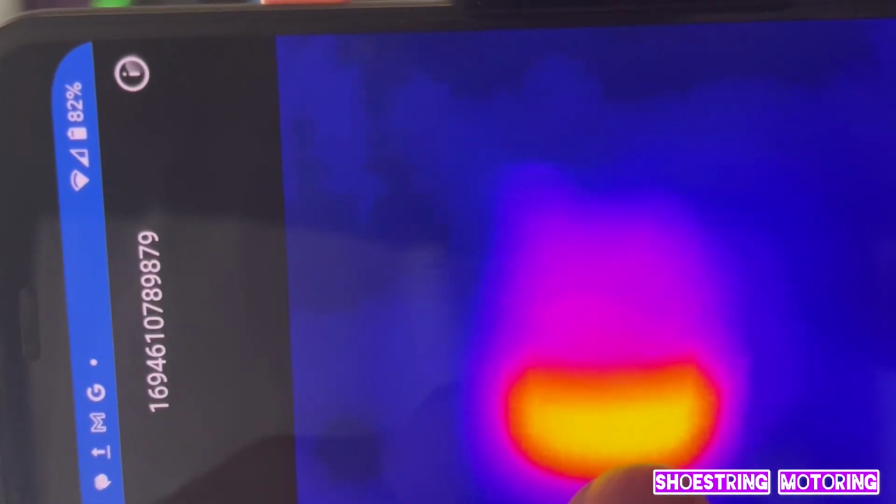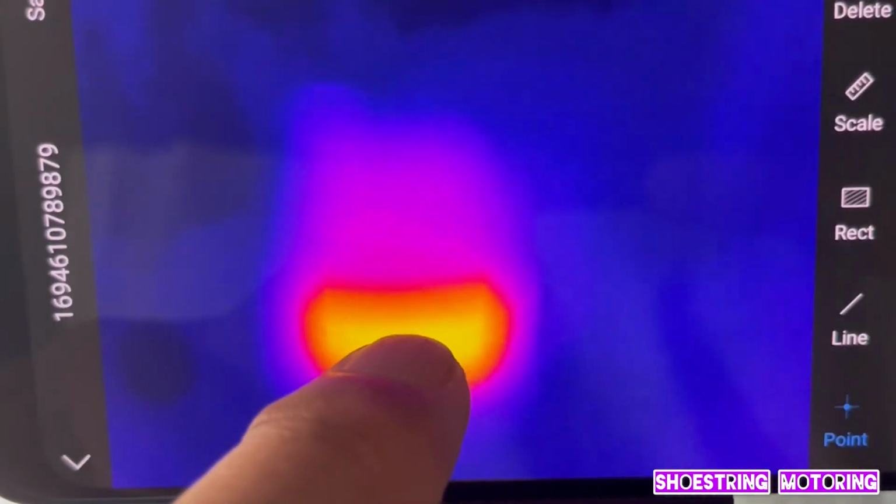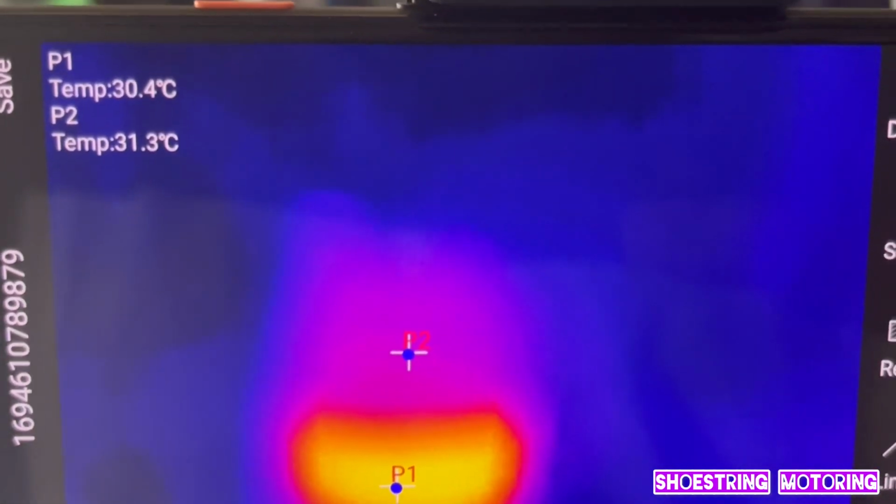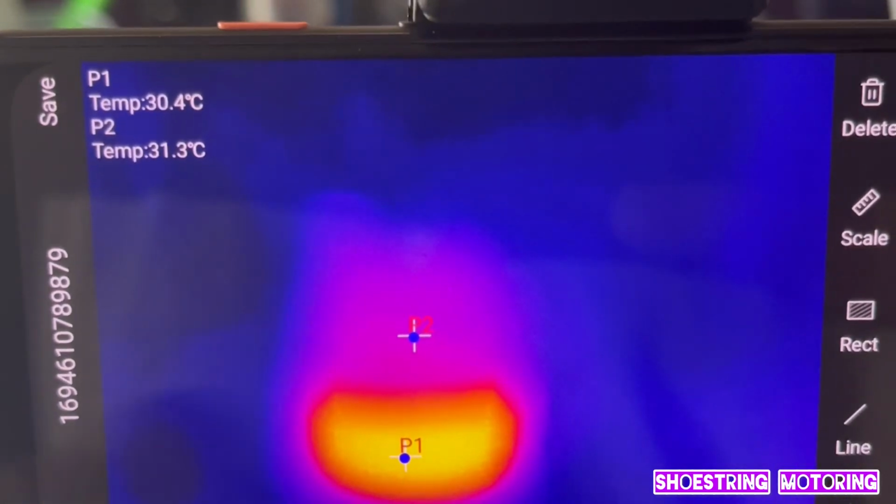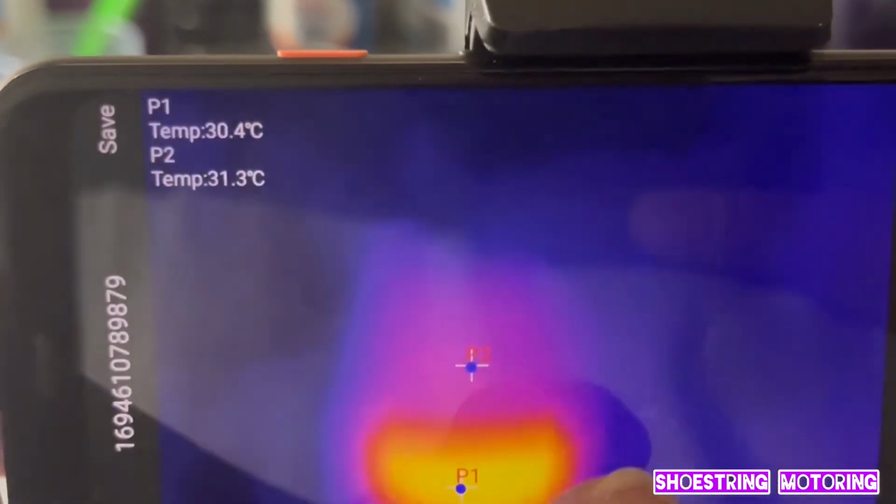And we can see clearly the water's boiling. If we go to edit over here, we can go to a point. Let's go to the yellow. And it's telling you the temperature, 30.4 degrees. If we go to the higher level, purple area, 31.3. So it's a very good tool with regards to that. We don't want to save it, hold on.